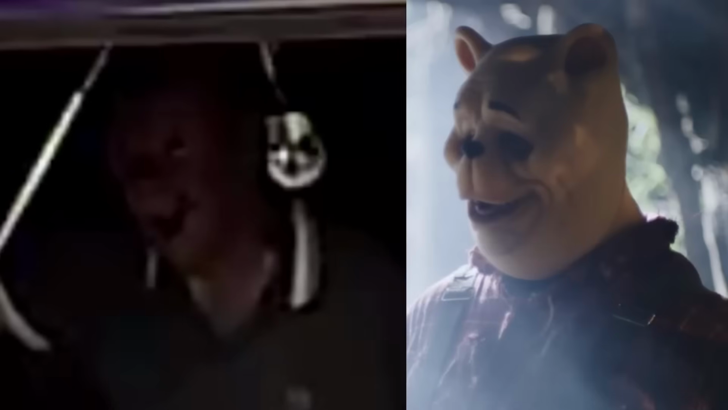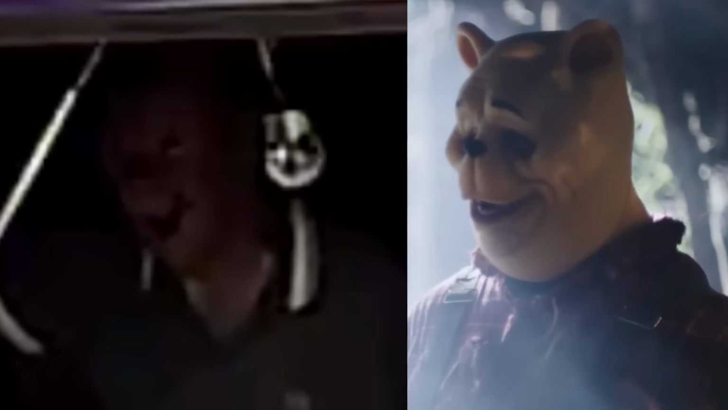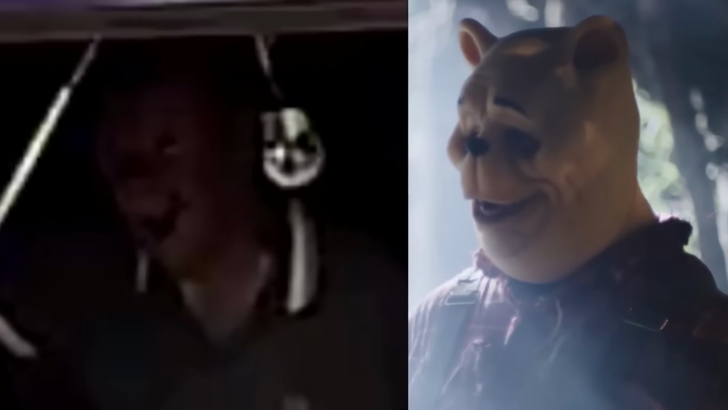And yeah, there's clearly something off here. The mouth especially. When I first looked at this post, the face reminded me of something. I just couldn't put my finger on it, but thankfully, a commenter beat me to it, saying it looks like the guy is wearing a Winnie the Pooh mask. Kinda looks like that live-action horror version of Winnie that came out a couple years ago.